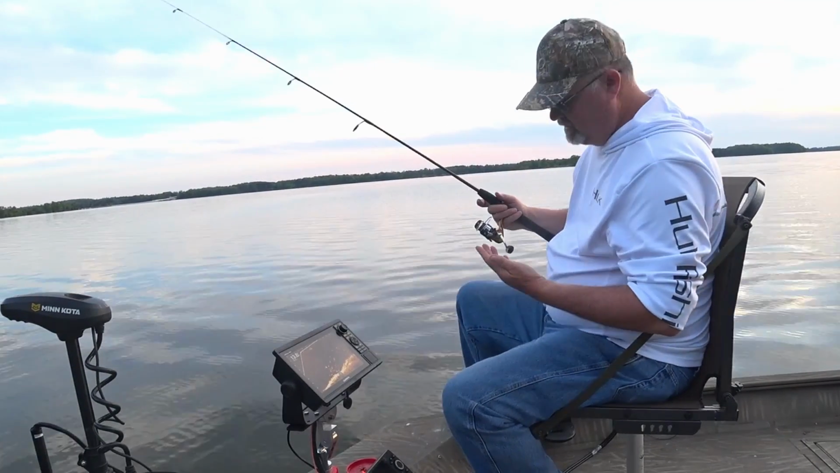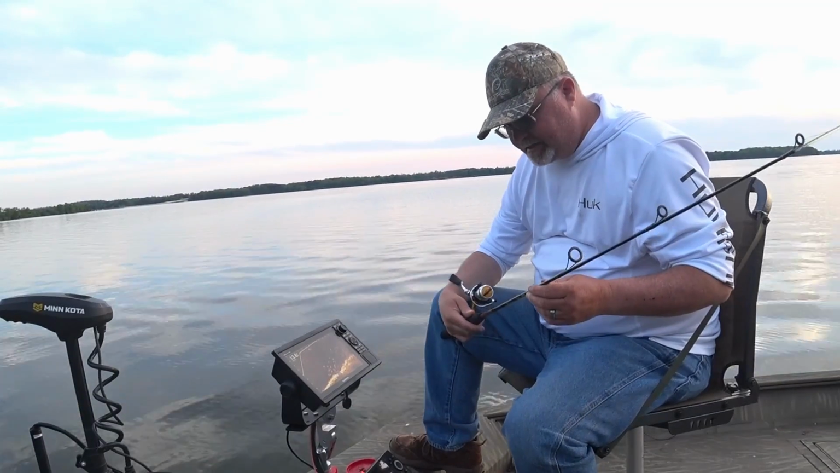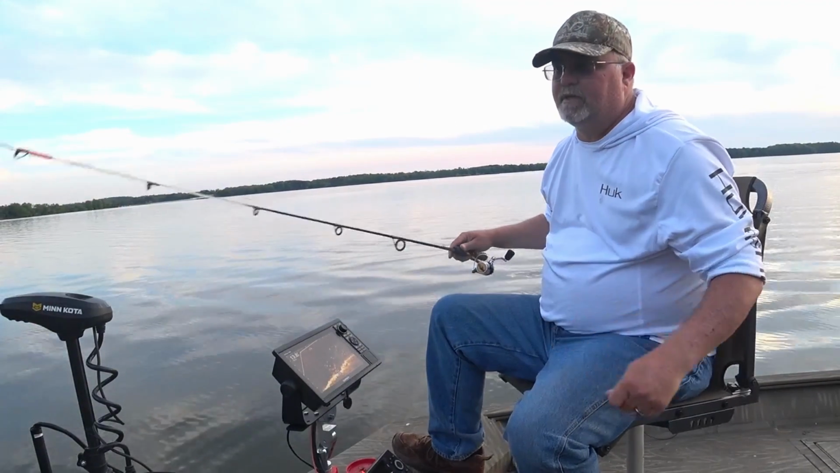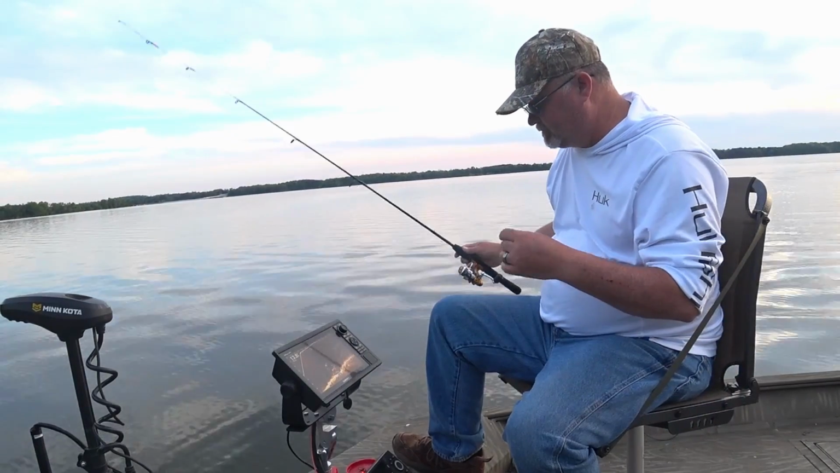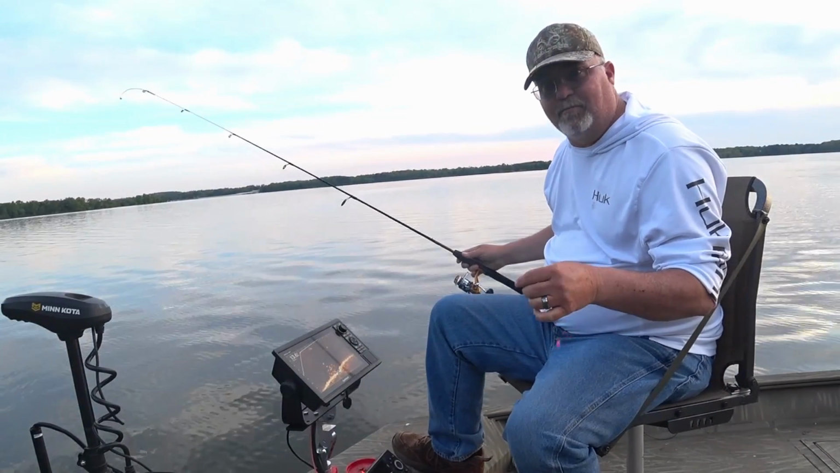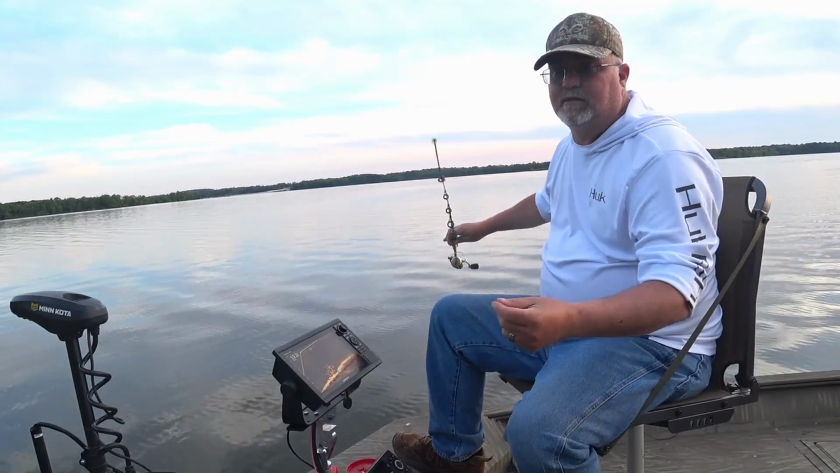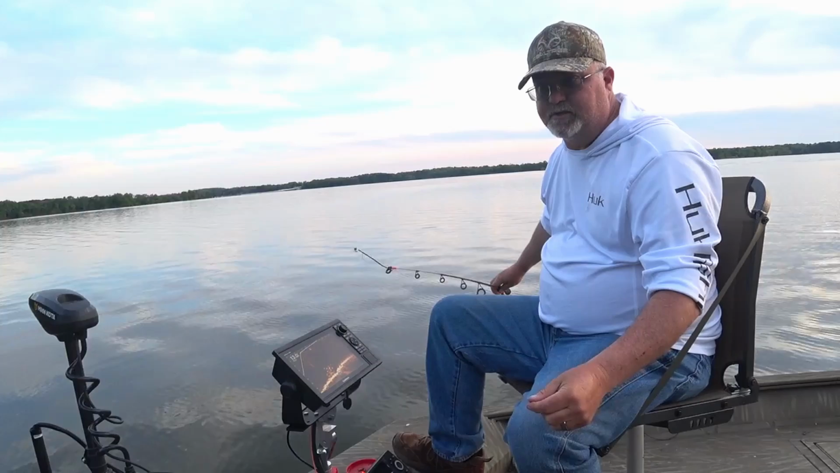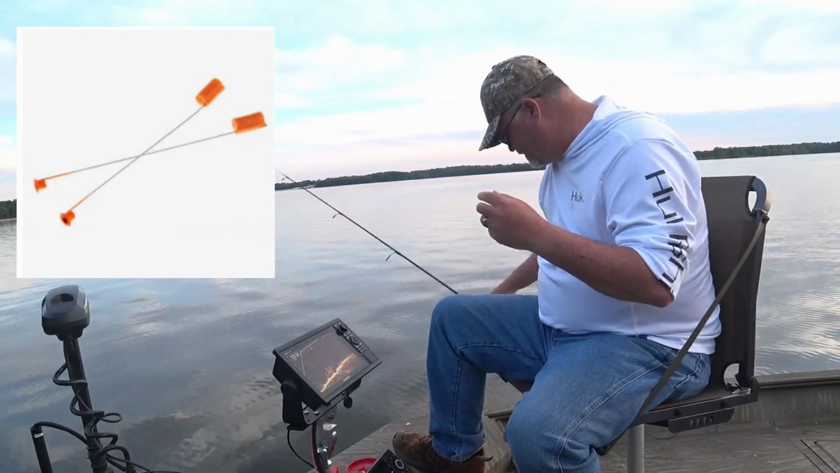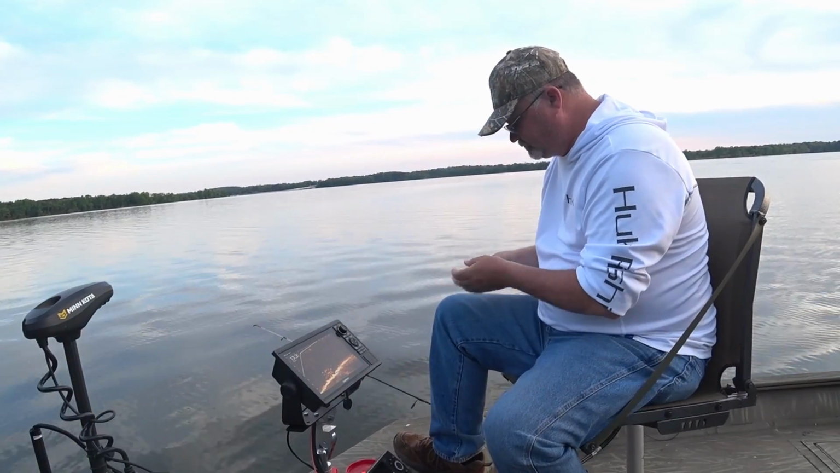Yep. Well, what I've got is a Shakespeare Ugly Stick. This is an ultralight 4/8. I've got it fixed up with 2-pound diameter braid. You can feel it real good. But on the end of it, I use these for ice fishing too, just as a strike indicator. It kind of helps you out, especially on those little light bites that you get.